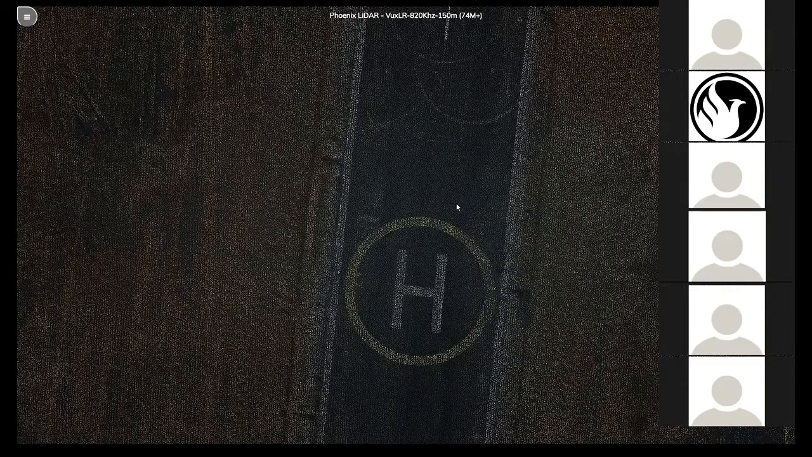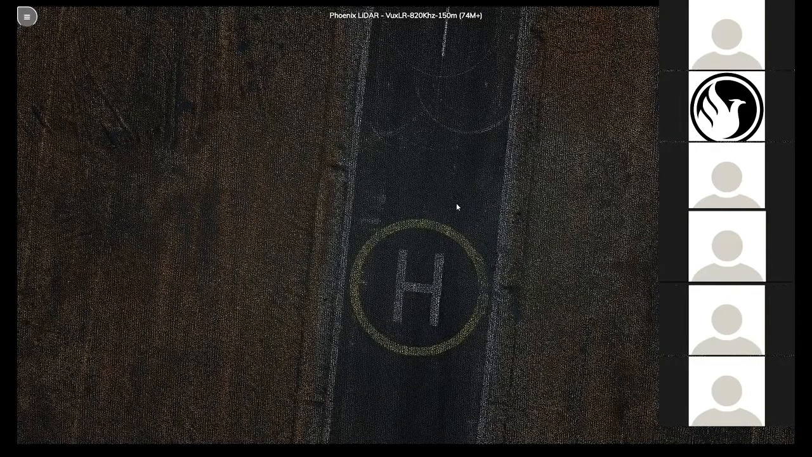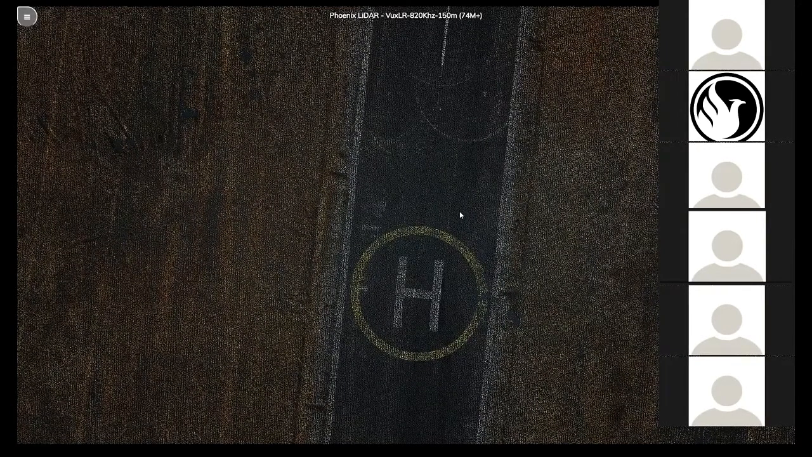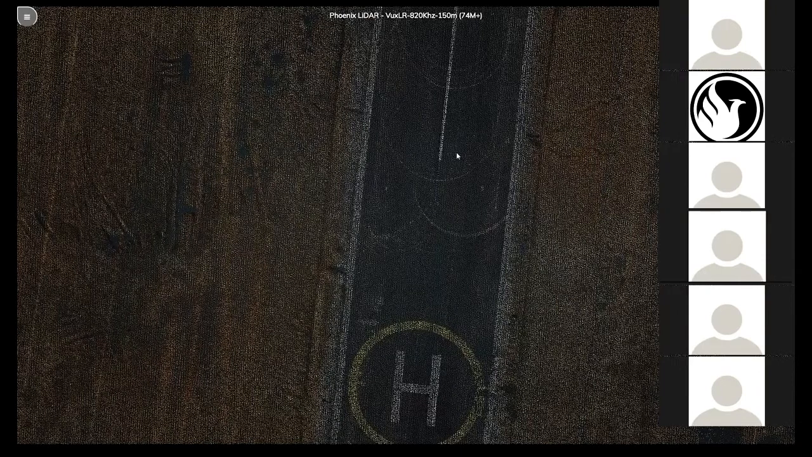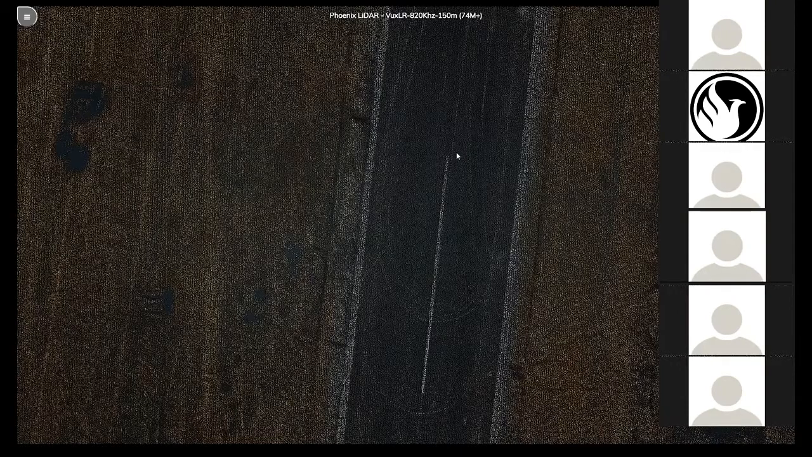Like the last data set, this is flown from 150 meters AGL at 28 meters per second, achieving about 15 points per square meter per flight line on average. So flying a normal survey style mission with enough overlap for orthophoto production ends up yielding you pretty high density LiDAR.